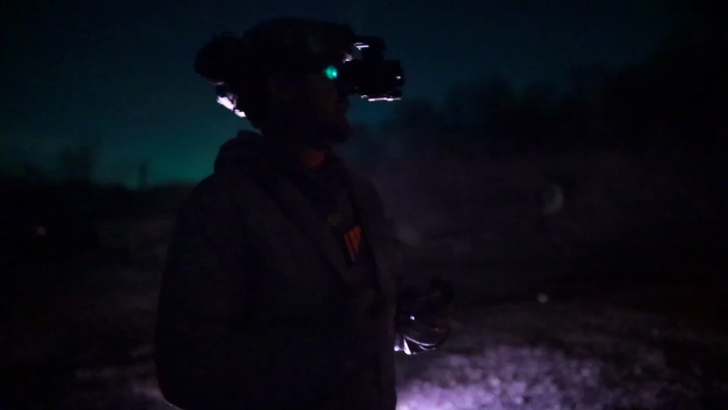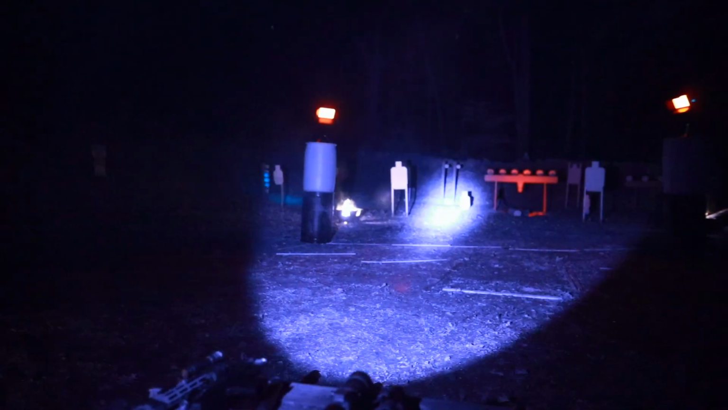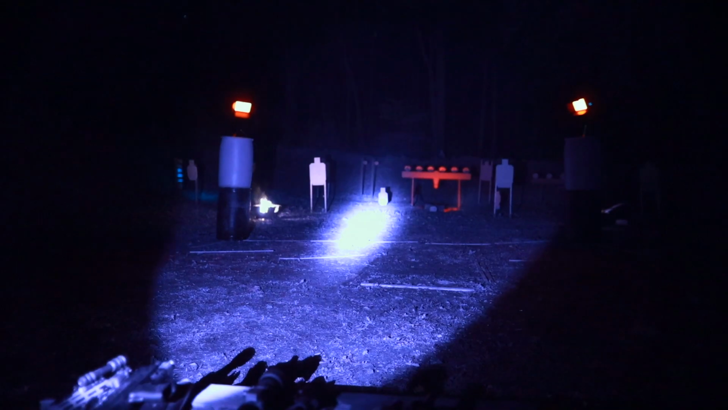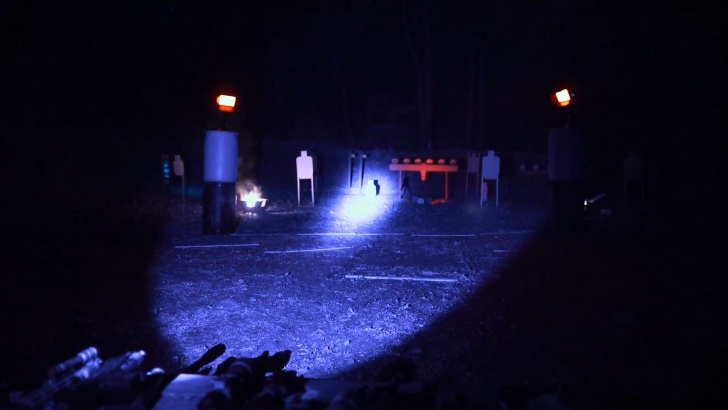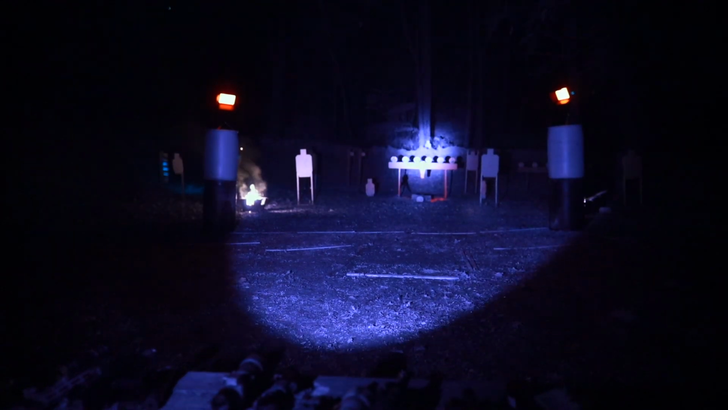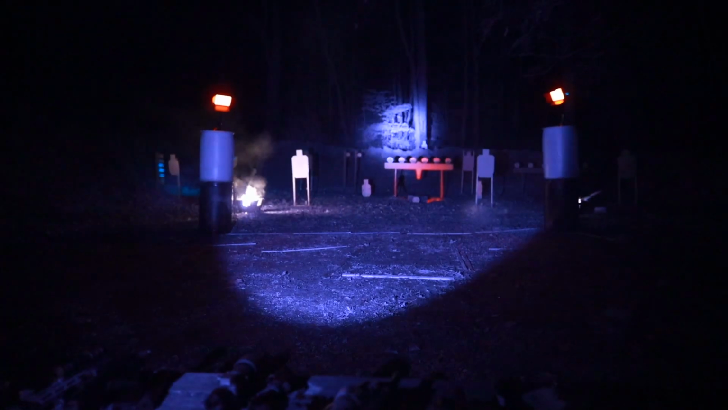Now we've got the Weld Tool. This is the LH2 with the BB3 body. This thing's a beast. So right there you can see that's a massive amount of focused infrared, and then it's got a really nice flood as well. So you can use this to obviously see around you, but then if you need to punch out, like up there's creepy neighbor, you can really punch him in the face and see exactly what's going on.